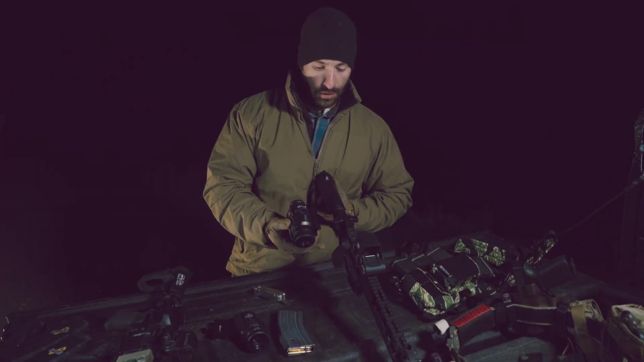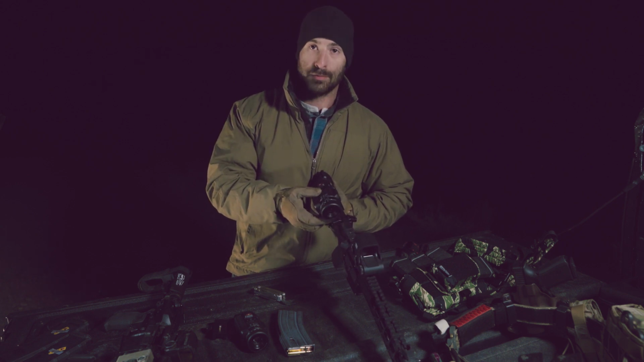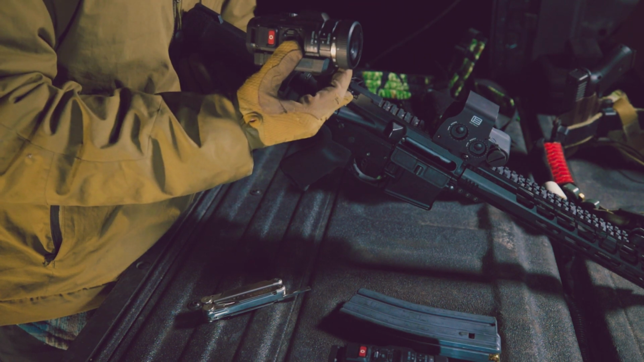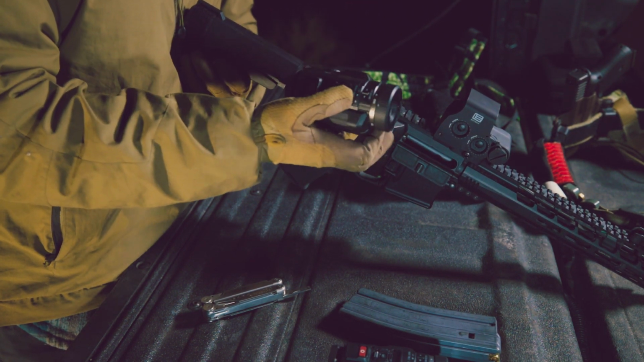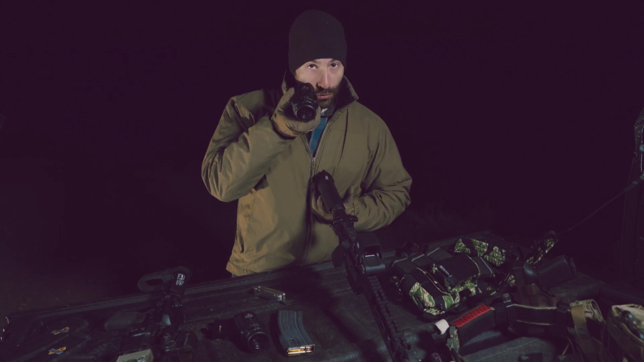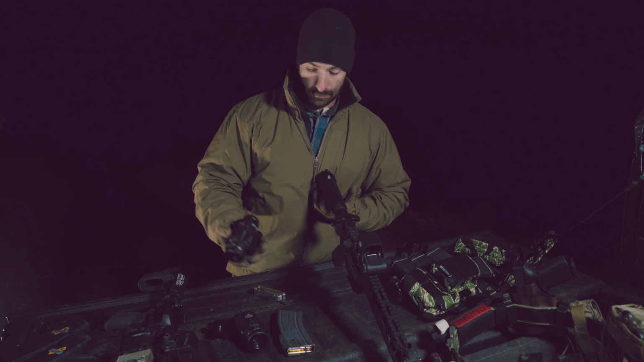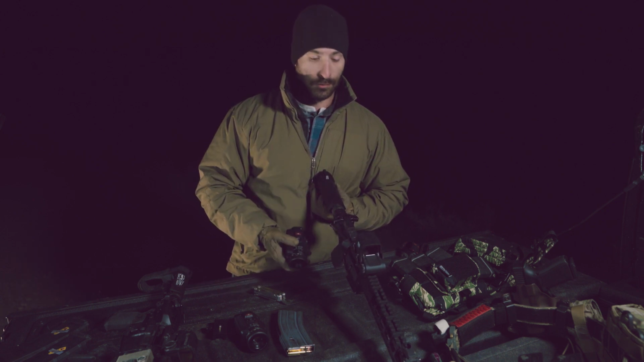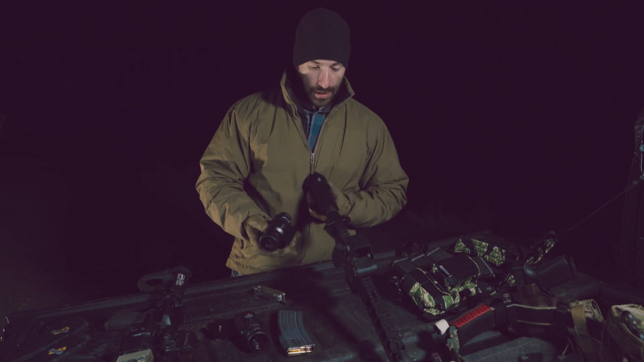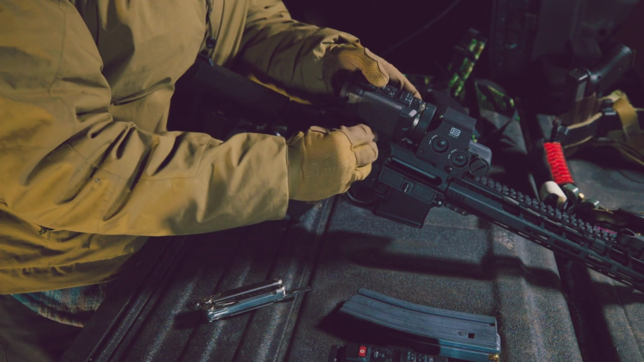One thing to take note of is you want to mount the Aurora as far back as possible without impeding the operation of the charging handle, because the eye relief is not the best, because it is designed originally to put directly up to your eye. But a lot of people were starting to mount them on the gun, and hence they came with Picatinny rail, and it's blown up from there. So we're excited to try it. But so you want to mount this as close to the rear as you possibly can.